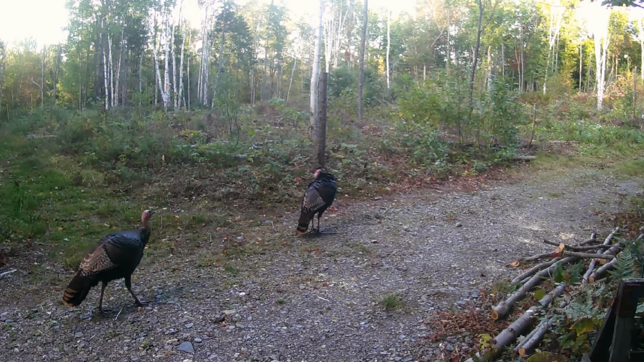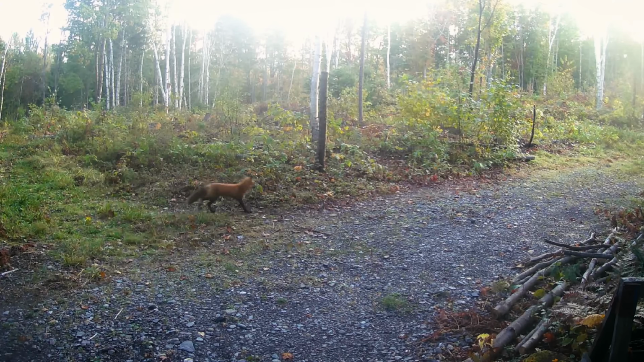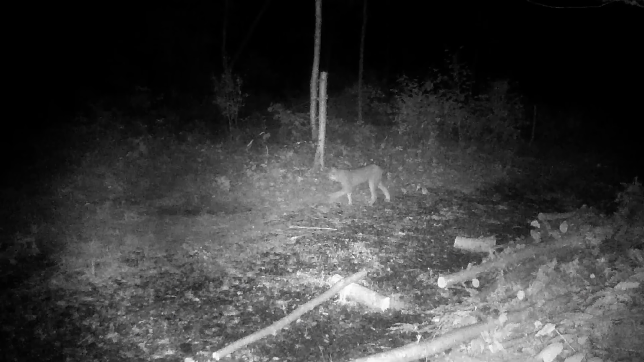Because I was causing a bit of a disturbance, I had thought that we wouldn't get much action on the trail cameras around here. But after the first day of work, I nearly lost it when I saw my holy grail species walk by this camera. The lynx.